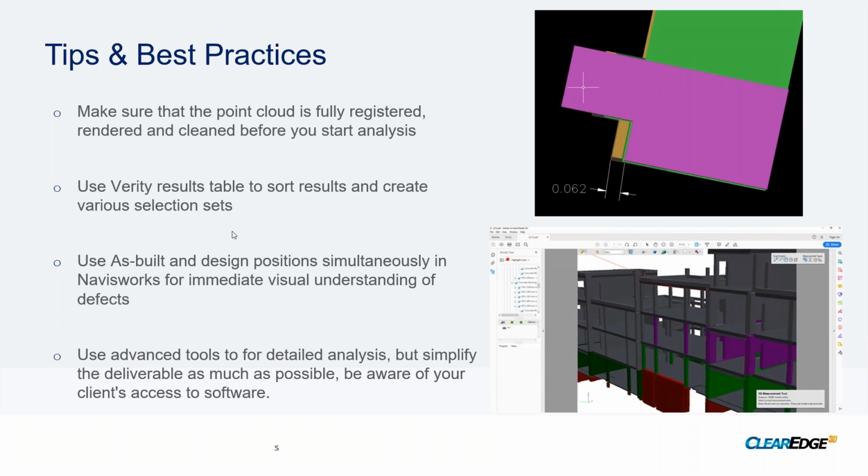So just a couple of things that I have learned from this project, and probably some tips for anybody else that's wanting to do something similar. Some lessons learned: when you do this project, go through your steps of your registration, your data conversion, then doing your analysis, and then doing all your results. Make sure that your point cloud is fully registered and cleaned before you start your analysis,